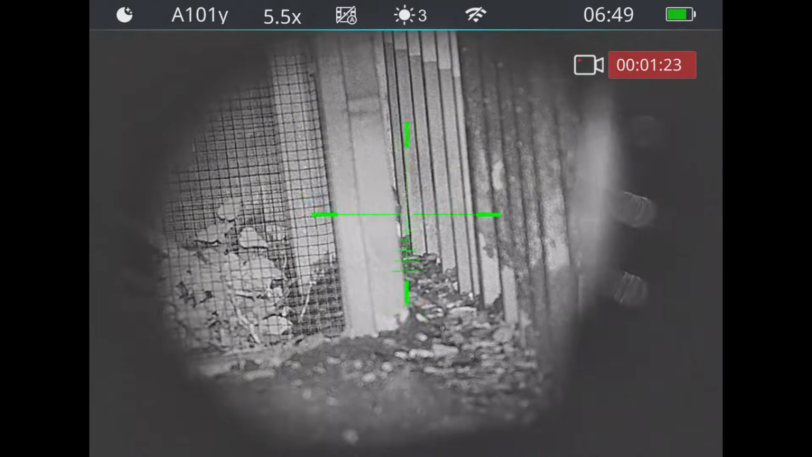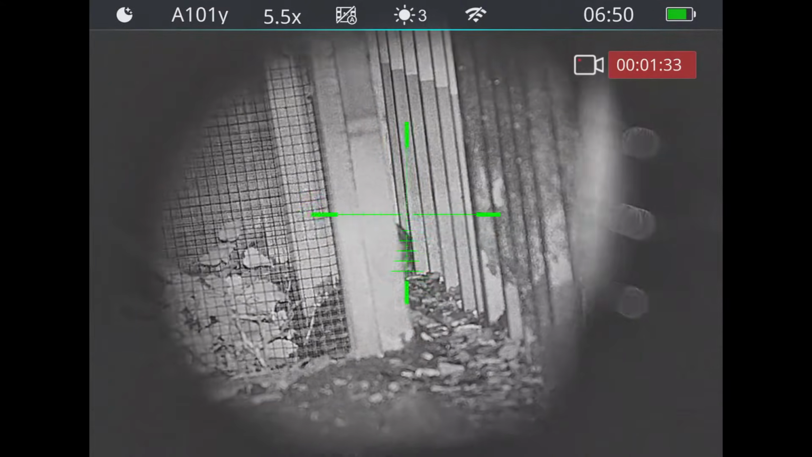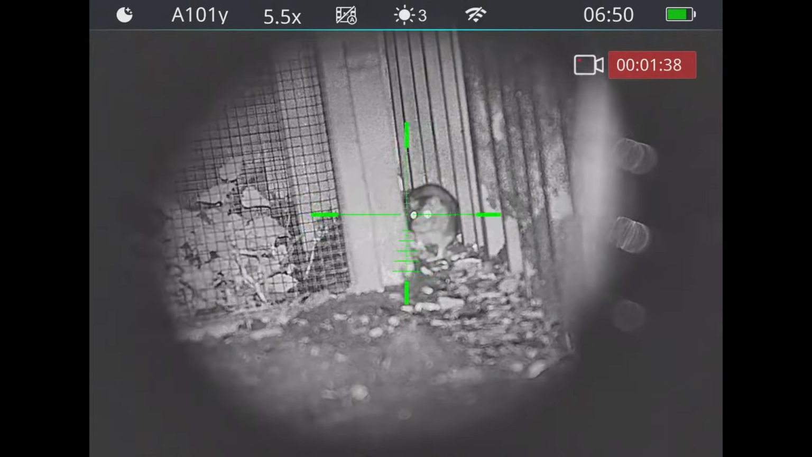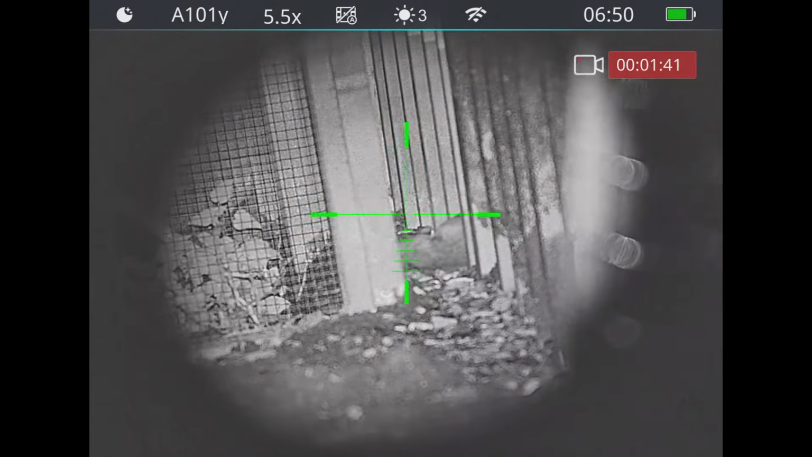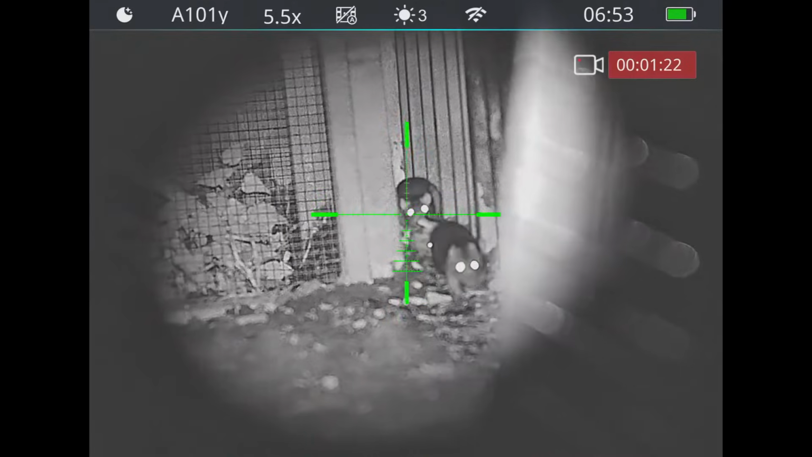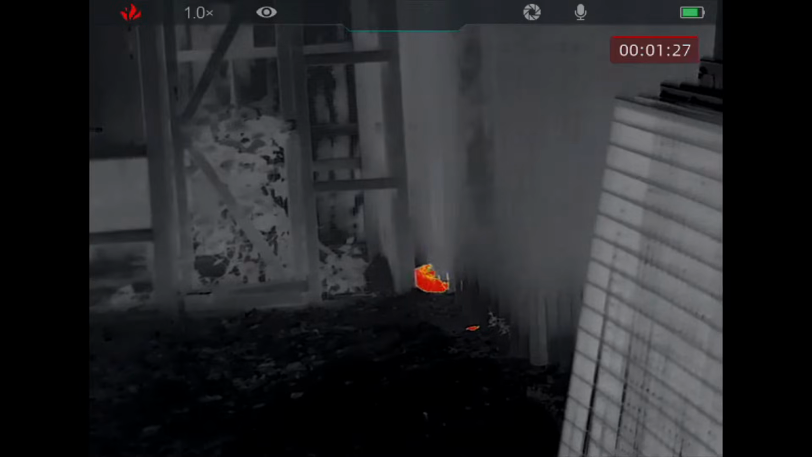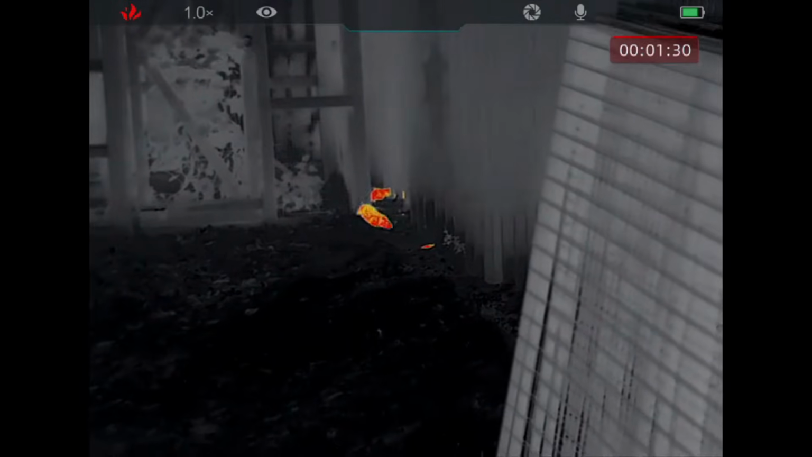Here he comes, here he comes. Come out, come out, come out. Come and face me. A little bit more. Here he comes. Come on. A little bit more. Here we go. Rolled him over, lovely. A little bit more. Here we go. He's eating him. He's eating him. There's one behind him. The other one is still in the burrow.